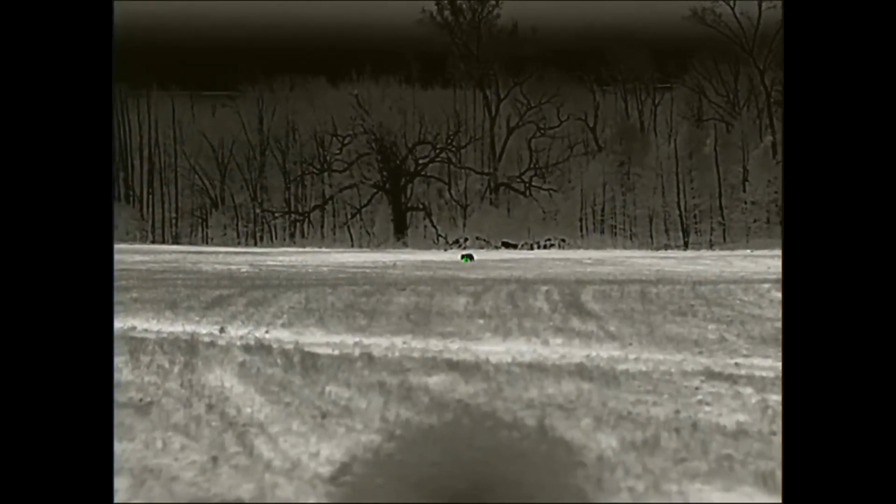The RH50, the big brother, has the 2,400 yard detection range. Like I said, the RH35 has close to 2,000 yard detection range. And I think that's pretty much it as far as detection and the identification range.